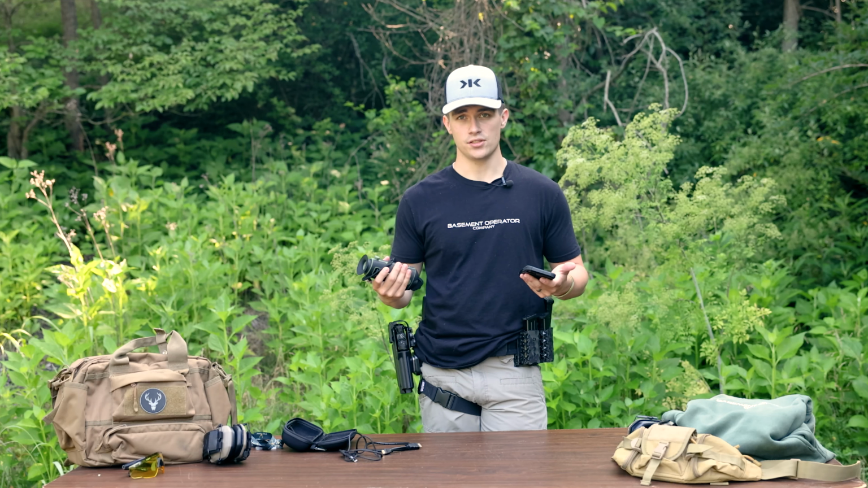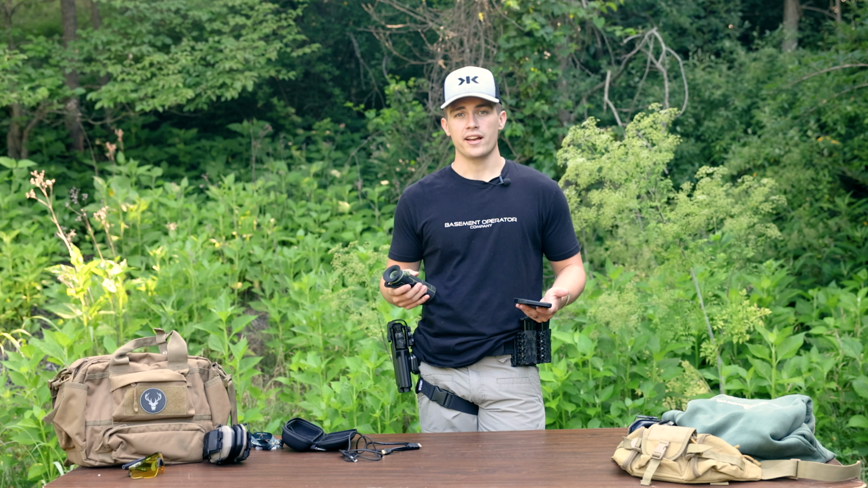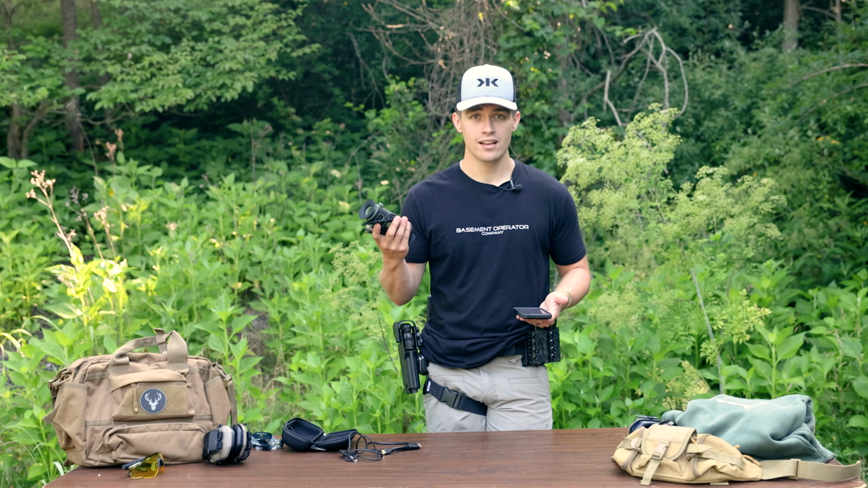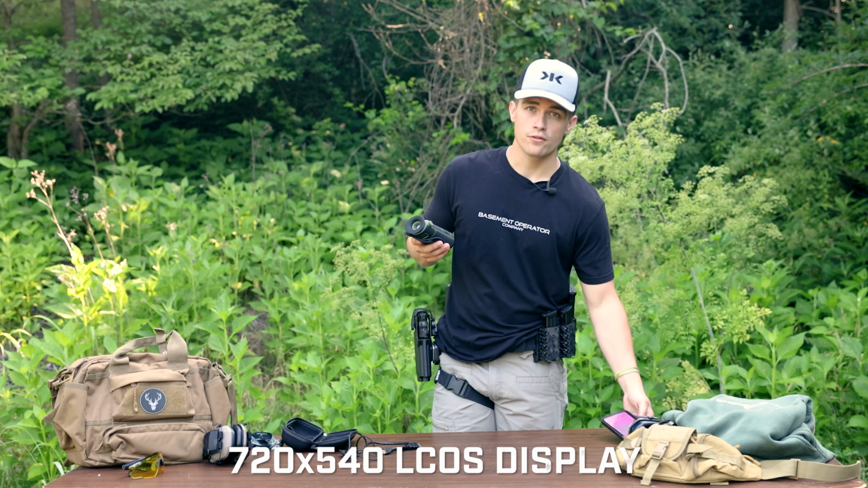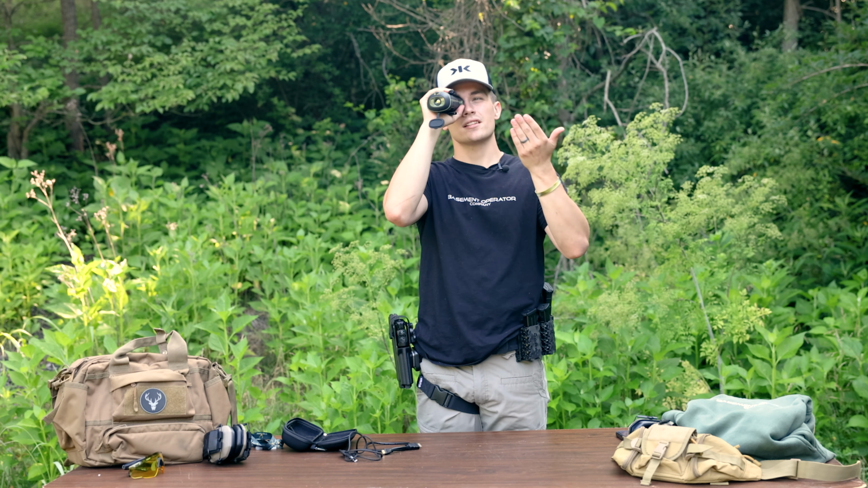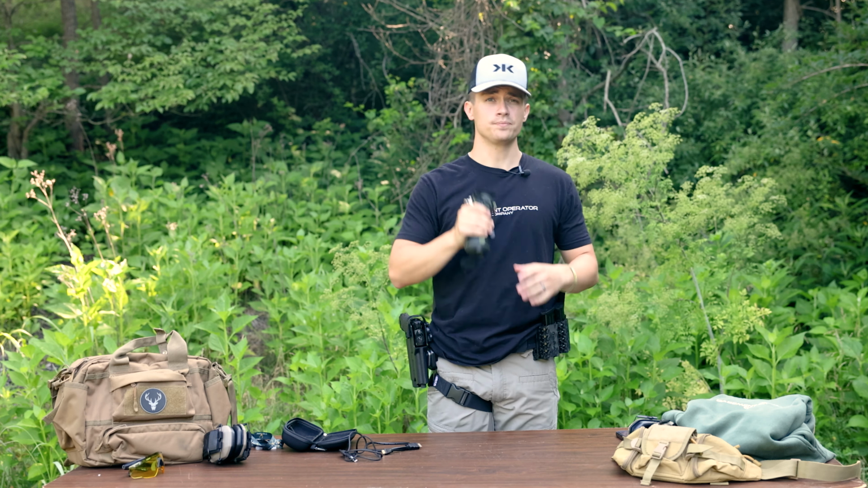So it's the smallest sensor, and what that means is you're not going to get as crystal clear of a picture compared to the larger sensors. It is what it is. The screen in this thermal is a 720 by 540 screen. So when you look through it, it doesn't look very small. It's a very nice size screen. Everything picks up perfectly fine. You have a good field of view.